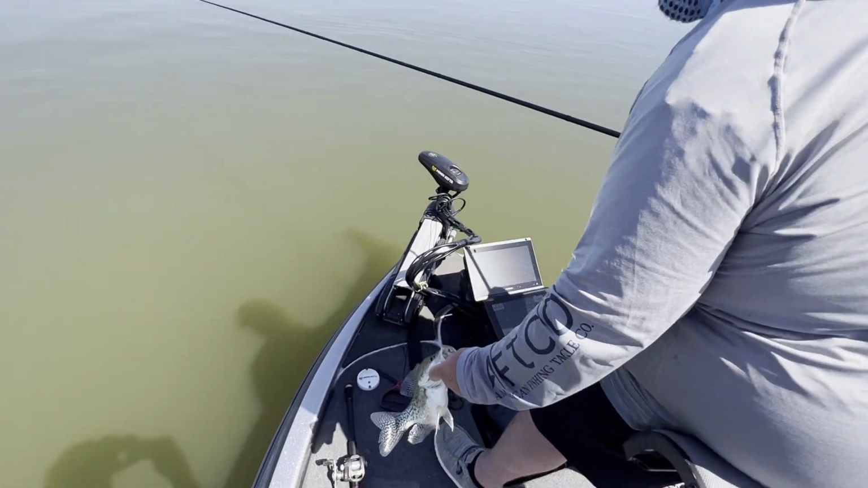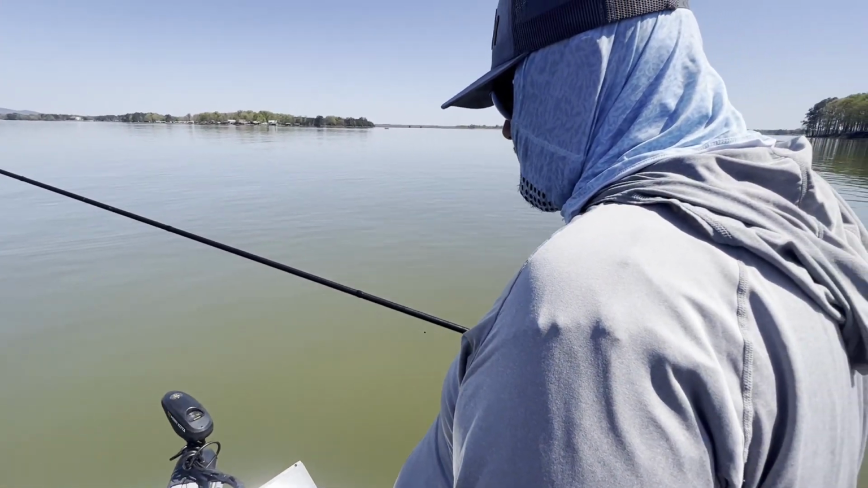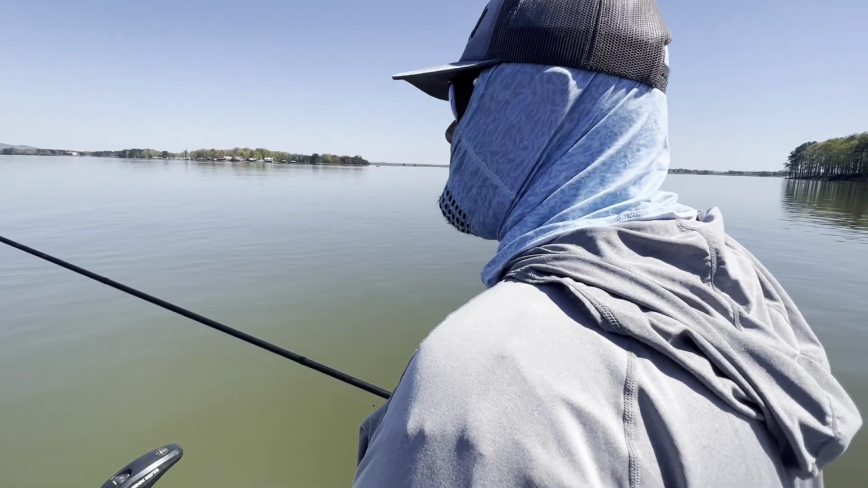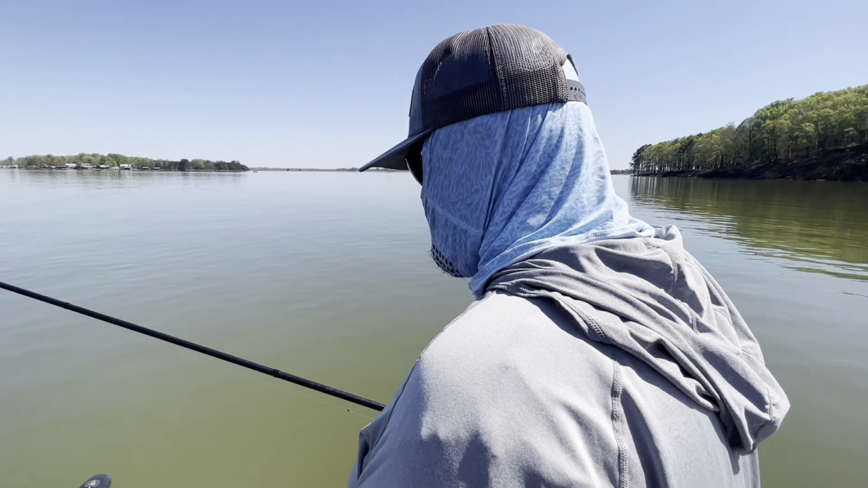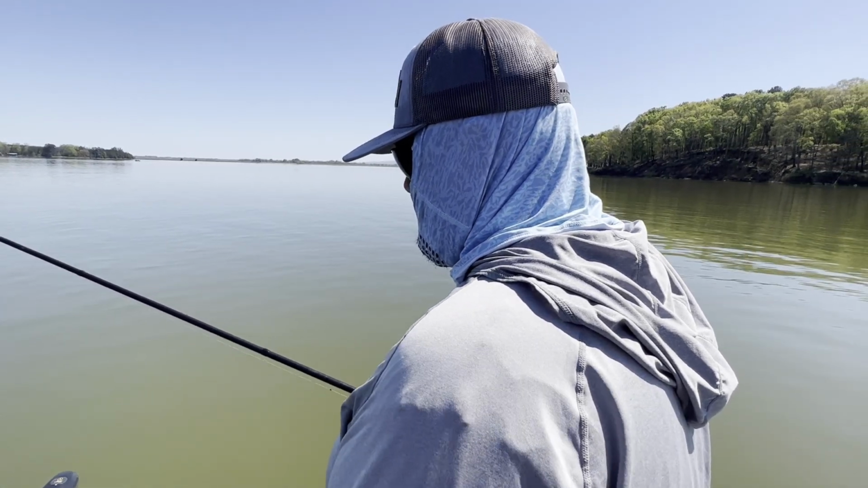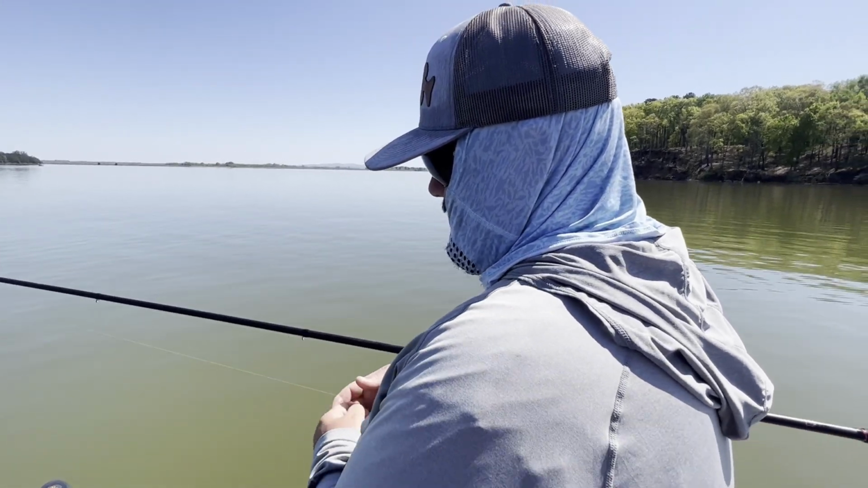Go and let her go. Get back down there to where she can relax. Still not the tournament fish we're looking for. I think there might be some in this area, just from what I've seen. We're at a split between two rivers. Third river's not real far away from us. And there's a lot of fish in this area right now, so I'm sure there's some big ones mixed in.